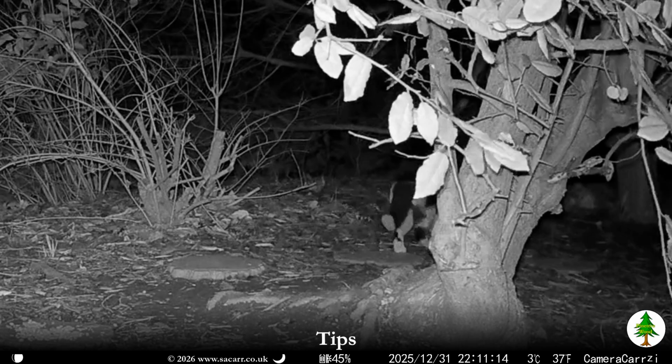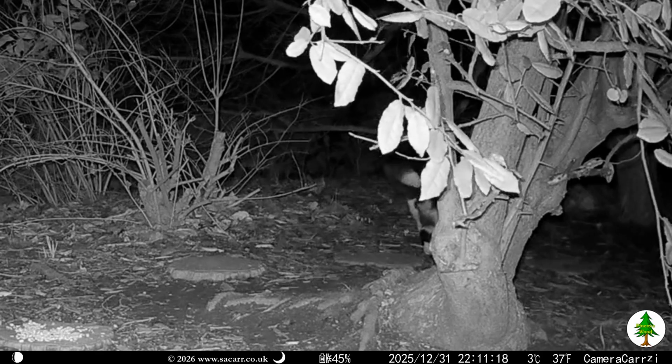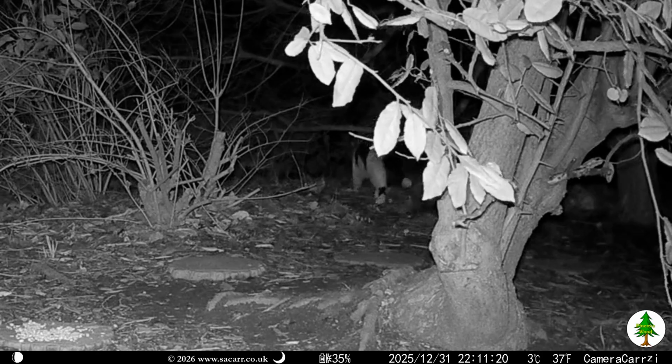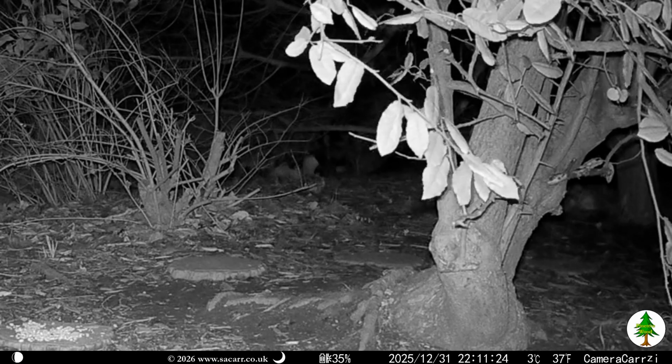The very last capture of 2025 was Tips the cat, seen heading up the wood at 10:10, then heading out through the laurel hedge. That ended my first year of Trailcam action in Pinetree Wood.